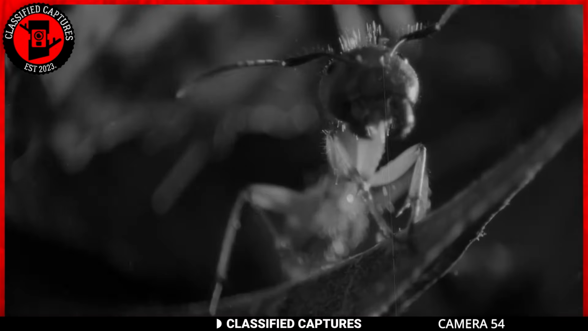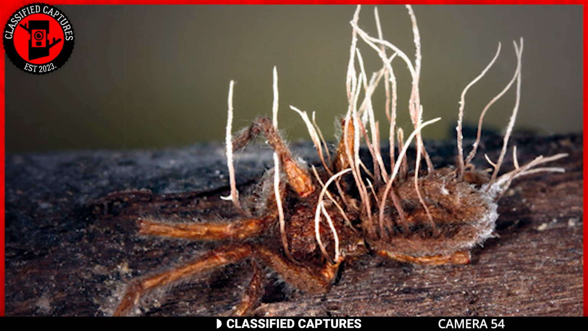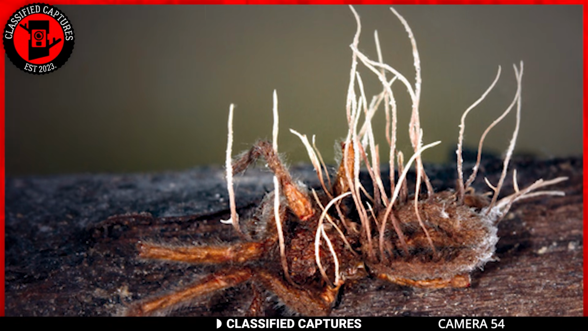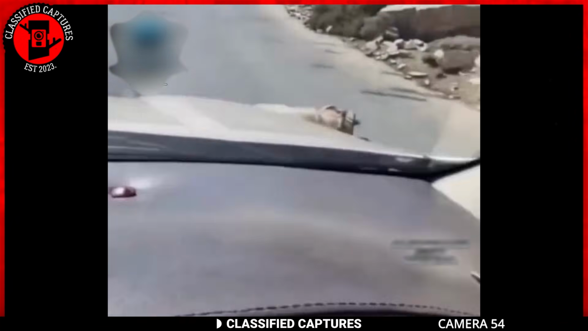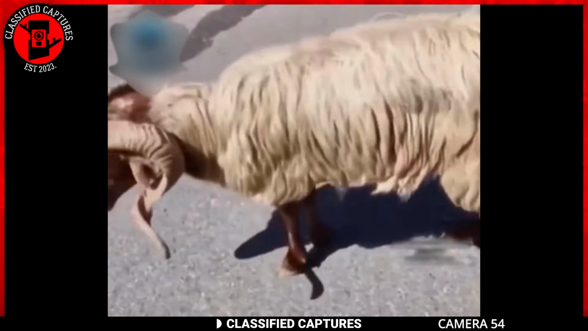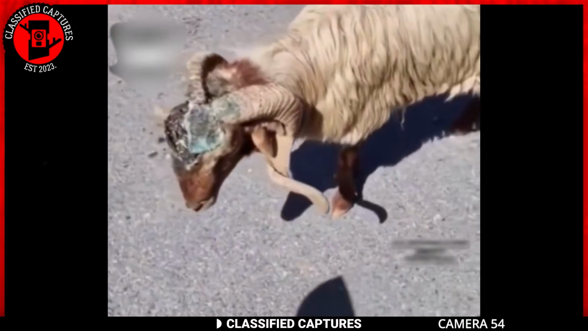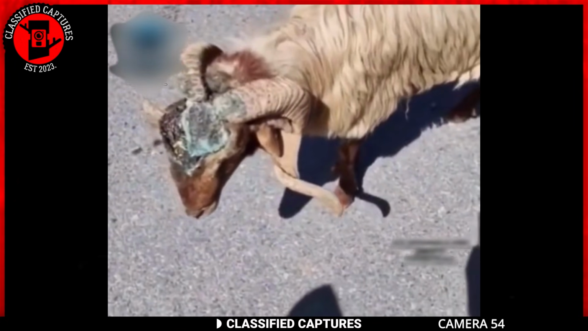They are, however, known to affect ants in most cases. There have been cases where it has been found infecting other organisms such as spiders and caterpillars. These cases are, however, very rare. The idea that it could potentially infect larger animals like rams is theoretically possible, although such cases would likely be even more rare than the cases involving spiders and caterpillars.